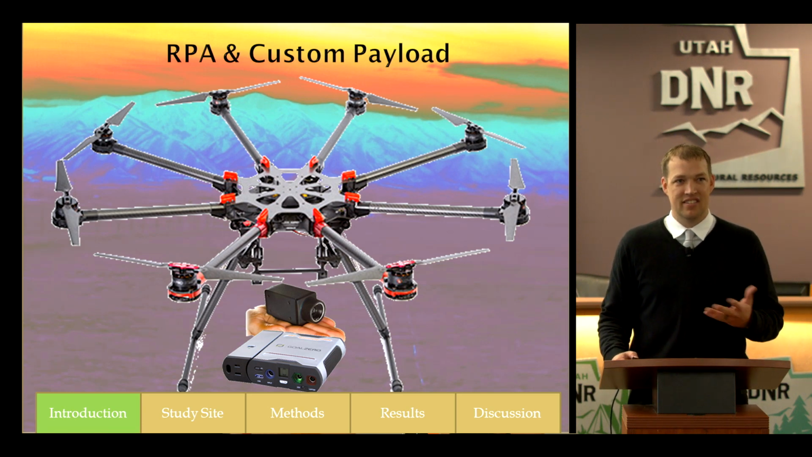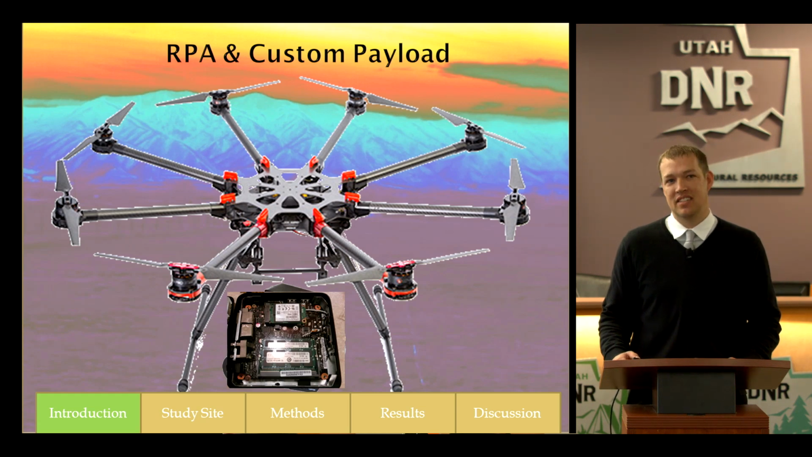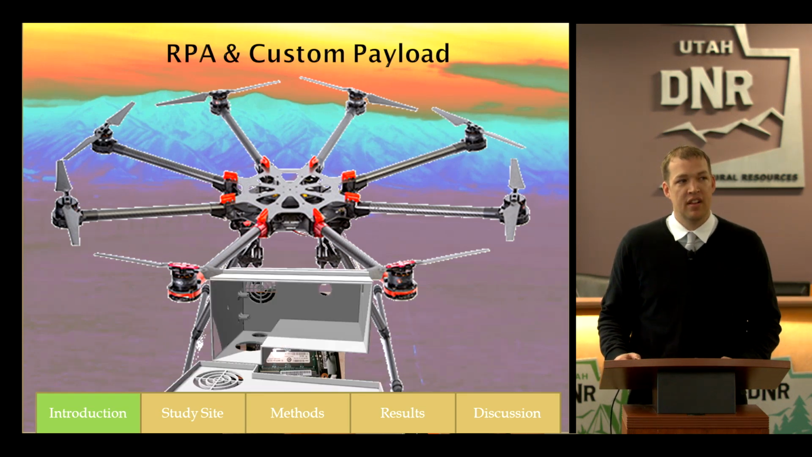But then I realized this doesn't have any recording storage on it. So then I had to put a mini PC on board this drone as well. This mini PC is really just a DVR that records the thermal data that is seen by that sensor. And then here's the 3D custom payload box that I used, put together with Blender. It's a 3D modeling software, and it was something that took me about a day to put together.